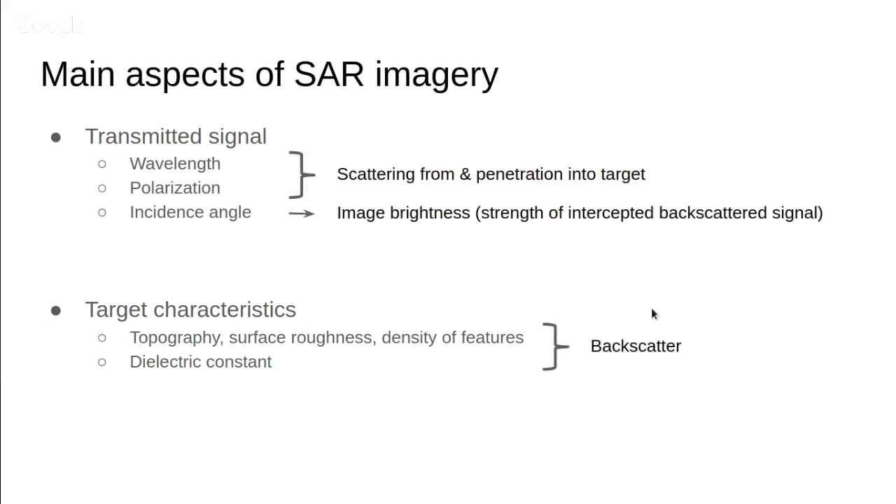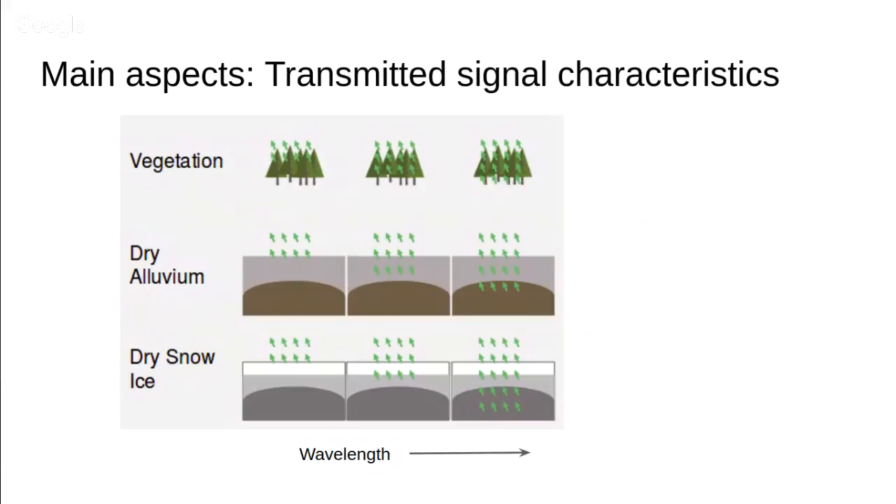The wavelength and polarization of the transmitted signal will determine the scattering from and penetration into the target. The incidence angle of the signal will determine the image brightness. Target characteristics, of course, determine what the backscatter is. That's how you think about the reflected signal in radar terms. So the backscatter from the target is determined very strongly by the topography, surface roughness, and so on, and dielectric constant of the target. Next slide, main aspects of the radar signal.